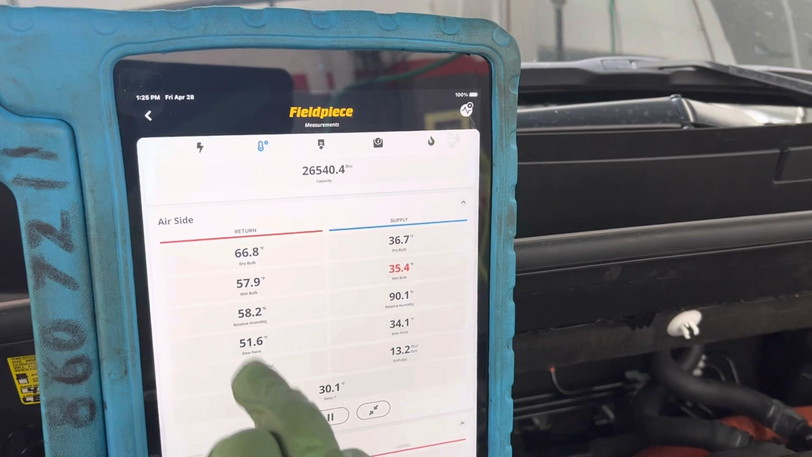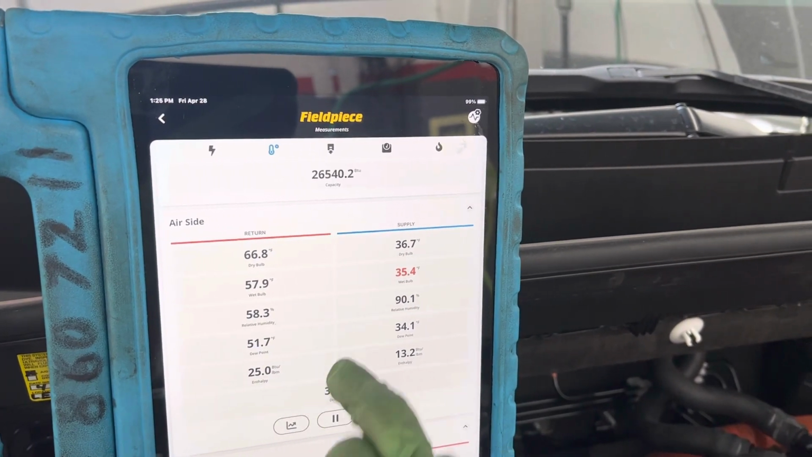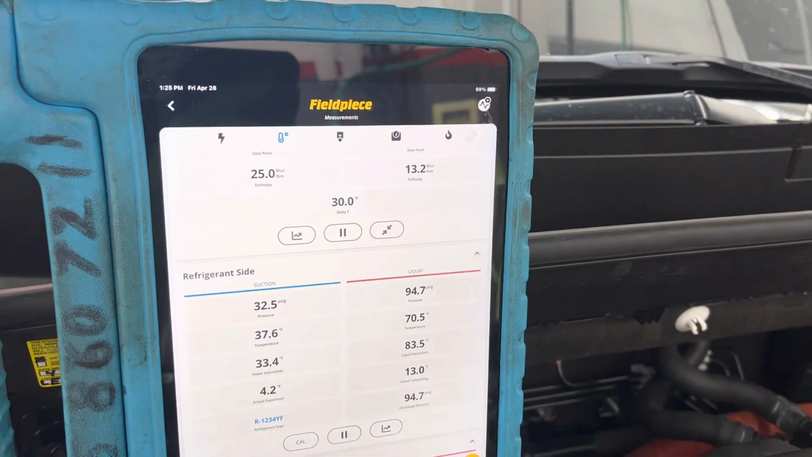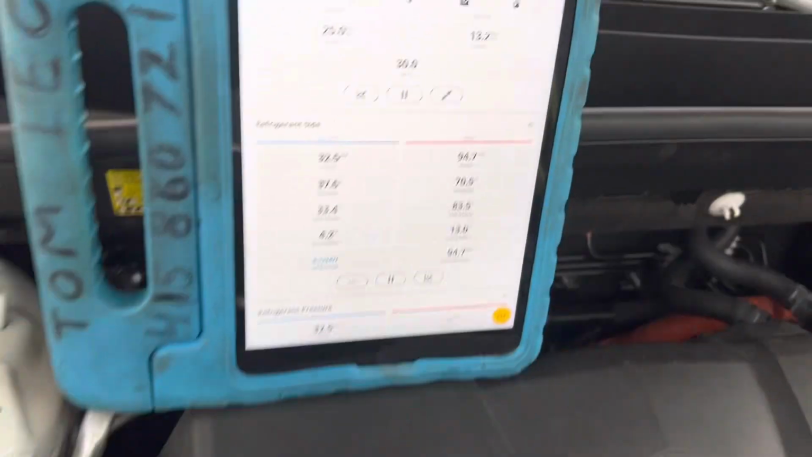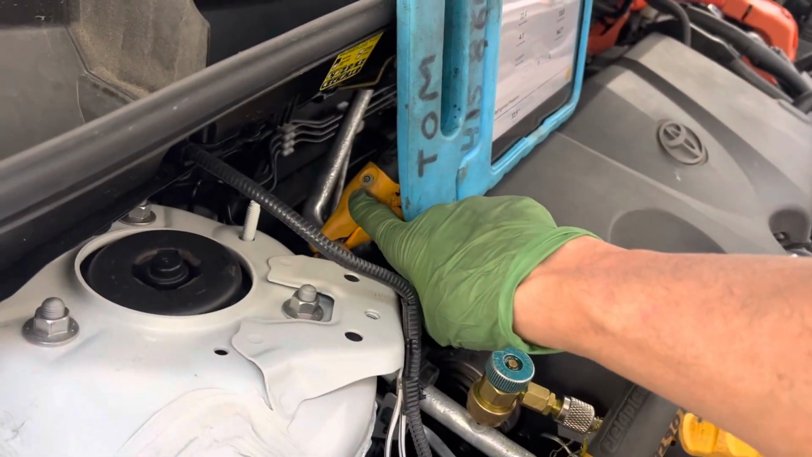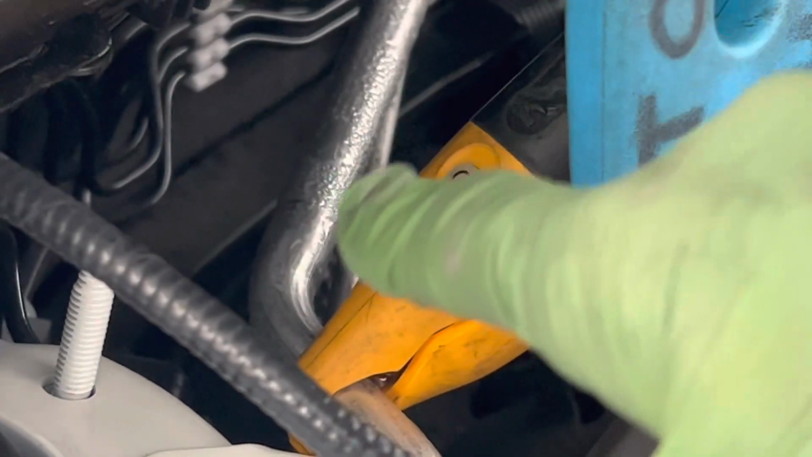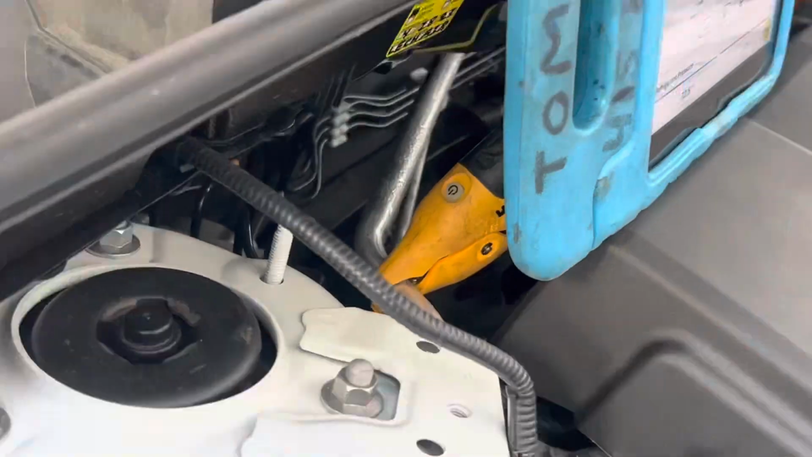Let's go back. So the temperature of our line coming from the evaporator is 37 degrees. That's coming out of the evaporator. That is right here, this temperature probe right here, and you can see all the water, the condensation line, the water forming on the line right there.